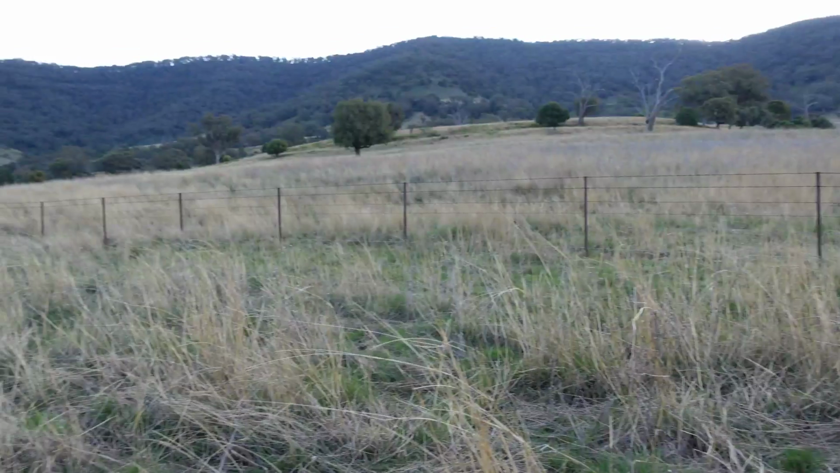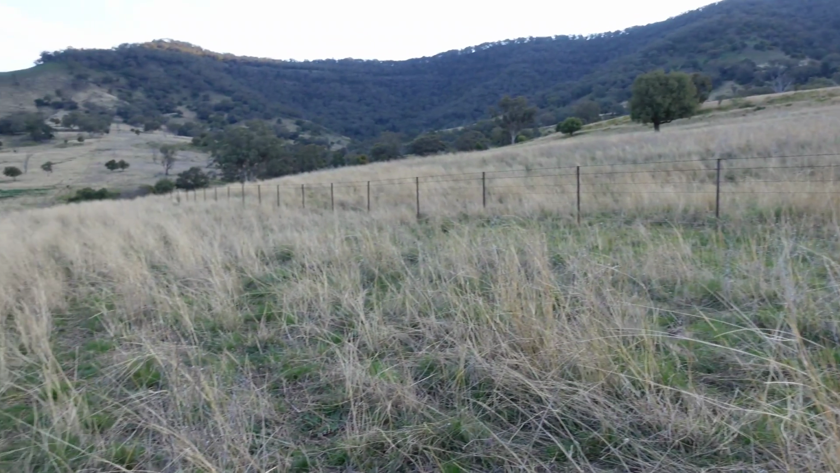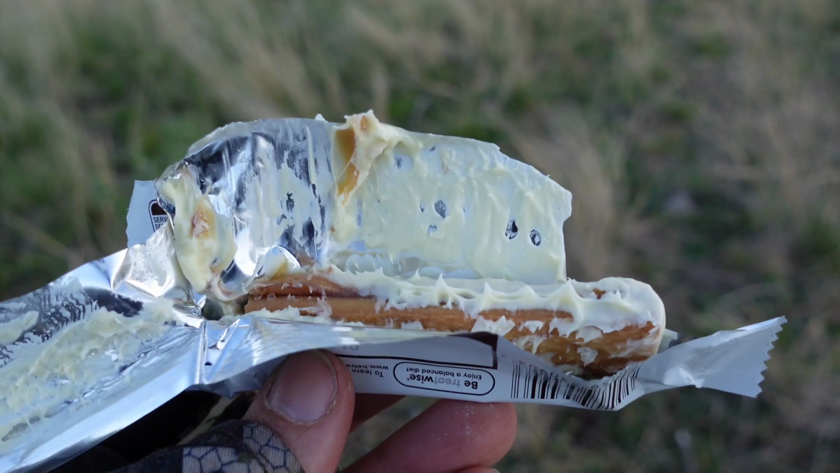We've had COVID-19, withdrawal from Afghanistan, Britney Spears' court case, and now this tragedy. My white Twix has melted.